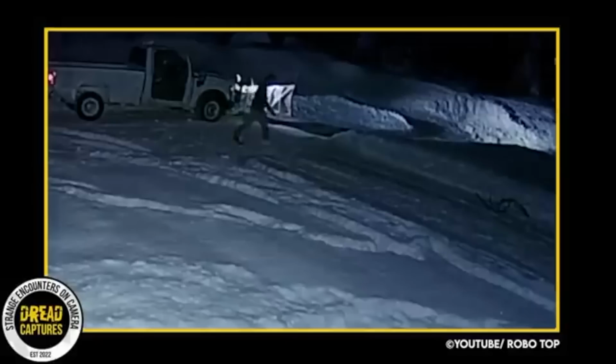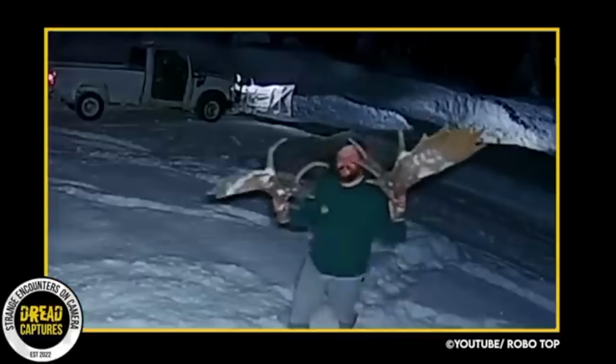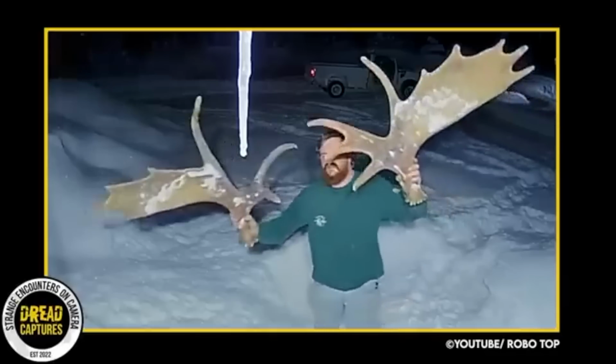Hours later, the homeowner returned and found the shed lying in the snow on his driveway. He kind of laughed and thought, I wonder if that guy was abducted by aliens. Nevertheless, he couldn't believe his luck. He brought him inside, soaked him, and cleaned him. After a while, he reviewed the surveillance footage, and he got the chance to watch the moose shed those antlers right in front of his house. The man loved his new trophy and just felt grateful for the unexpected gift from nature.